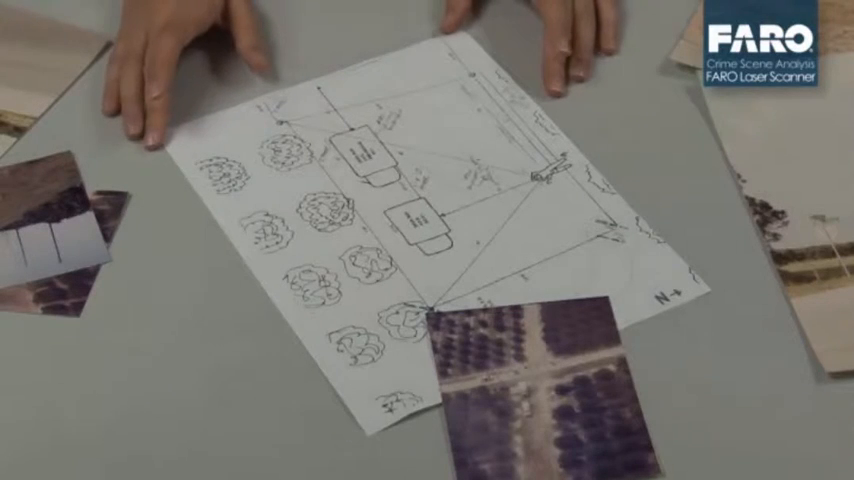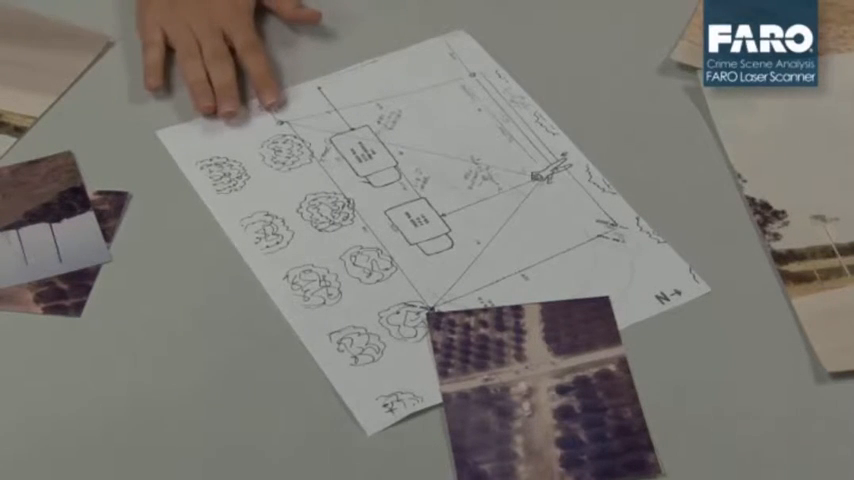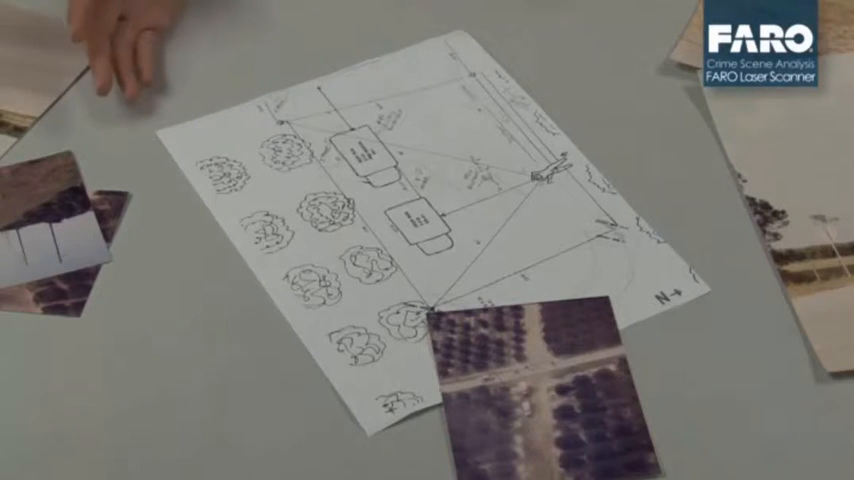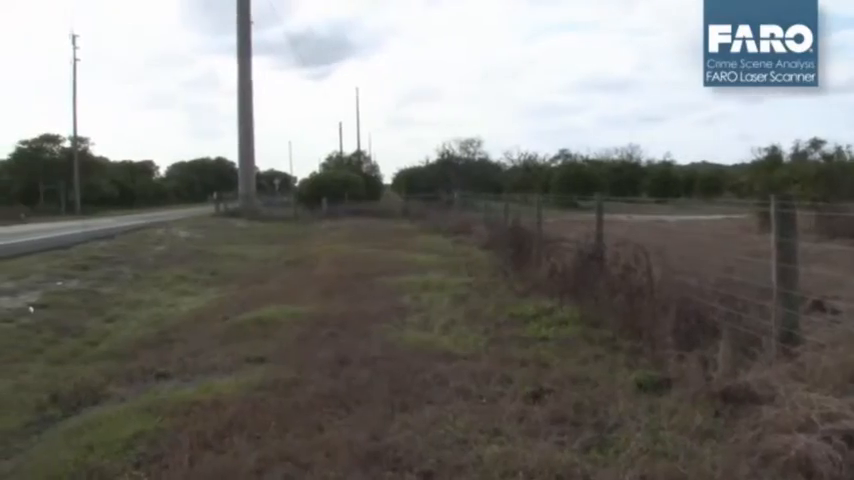This is the original crime scene sketch we recovered from the original case file, and as you can see, there's not a whole lot of measurements on here. Some simple triangulations based off of vehicles that ended up moving, also some telephone poles that are no longer there, and the road itself that was originally there has been moved and it's changed.